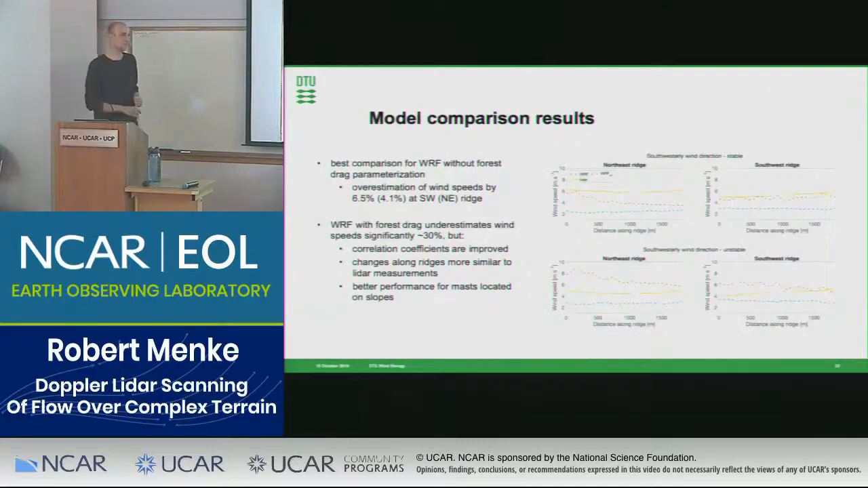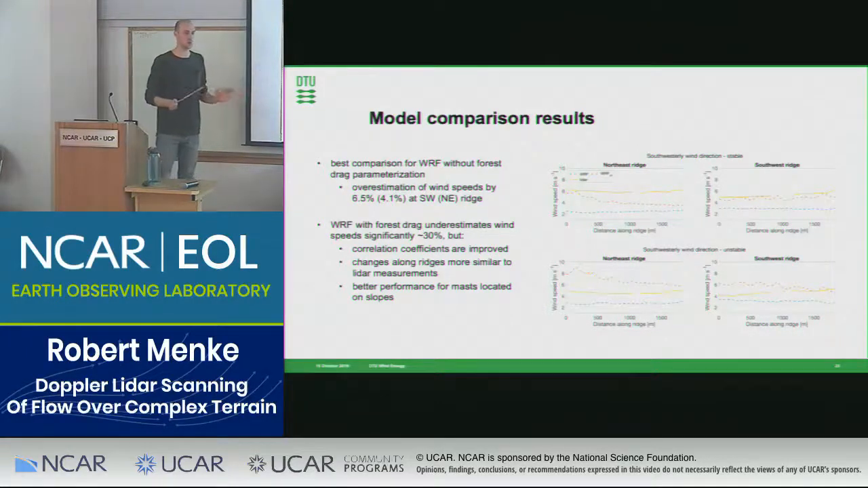It was not super obvious that it can be compared at all, but we started by taking all wind directions and all the data and averaging. We used only the simulation data for the periods where we had measurement data available, and we found that the simulation without the forest drag compared quite well if we just looked at the mean along the two ridges. It's slightly overestimating the wind speeds by 6.5 and 4.1% at the southwest and northeast ridge.